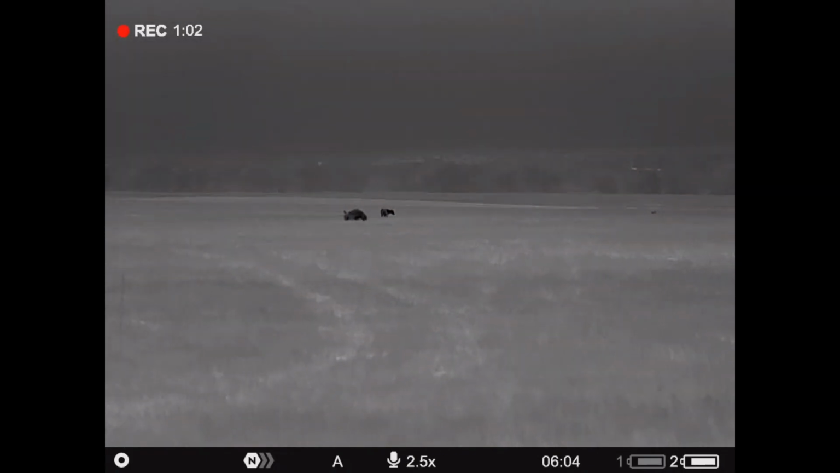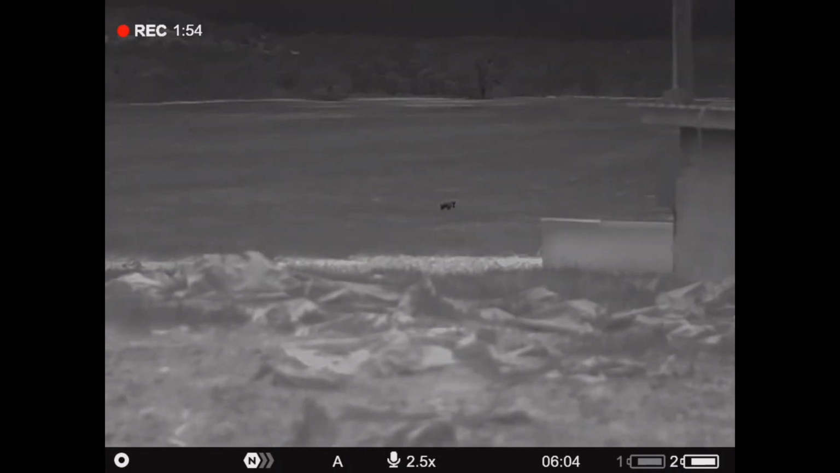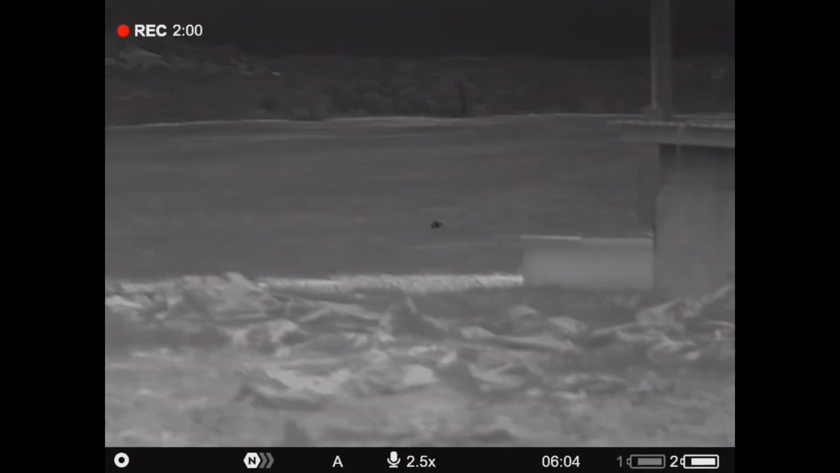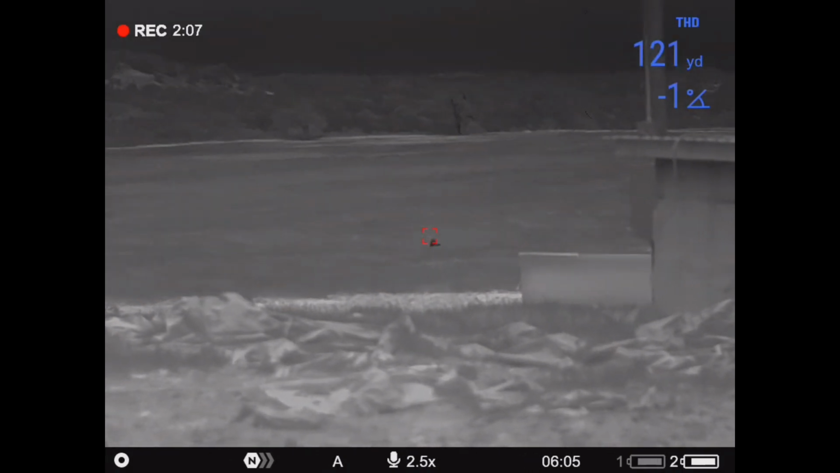Overall, the LRF is extremely handy. There haven't been a whole lot of scanners that I've gotten to use that have the LRF mounted into it, and so it's really handy when I'm stalking up on a group of pigs. I can just throw this thing up, see exactly where those pigs are at, and then continue walking forwards. So that's been really helpful from the LRF standpoint, and I really like that.